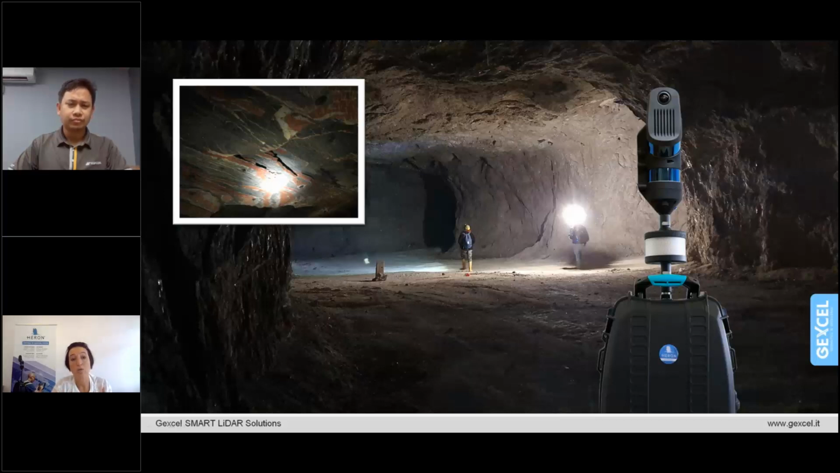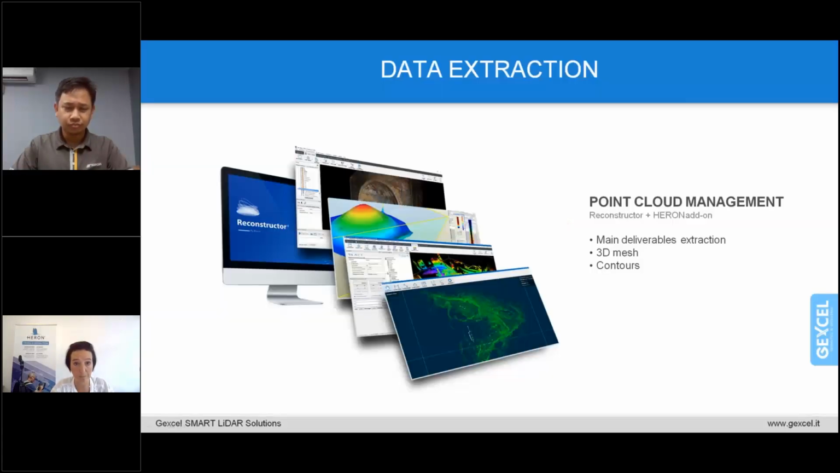And so HERON can be equipped with different kinds of accessories, like for example a light, which can help you in moving around and taking pictures, pictures that, as we have said before, are pretty useful for different kinds of needs, also in terms of documentation and further analysis.